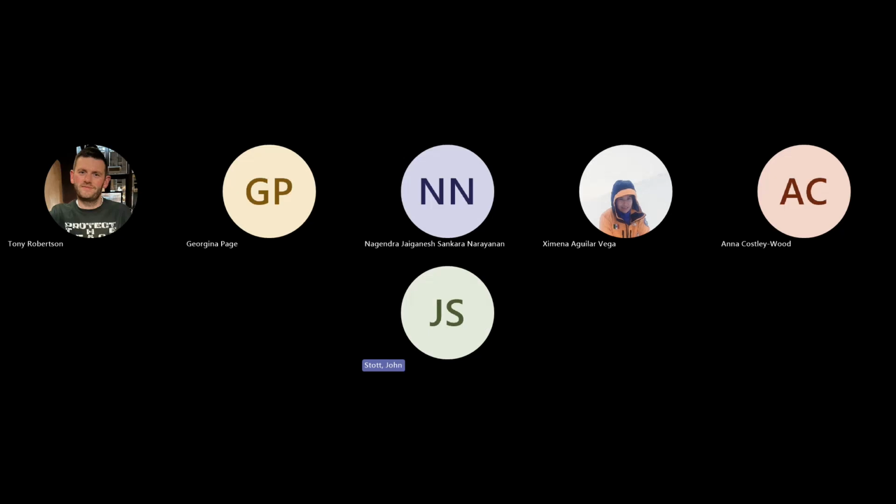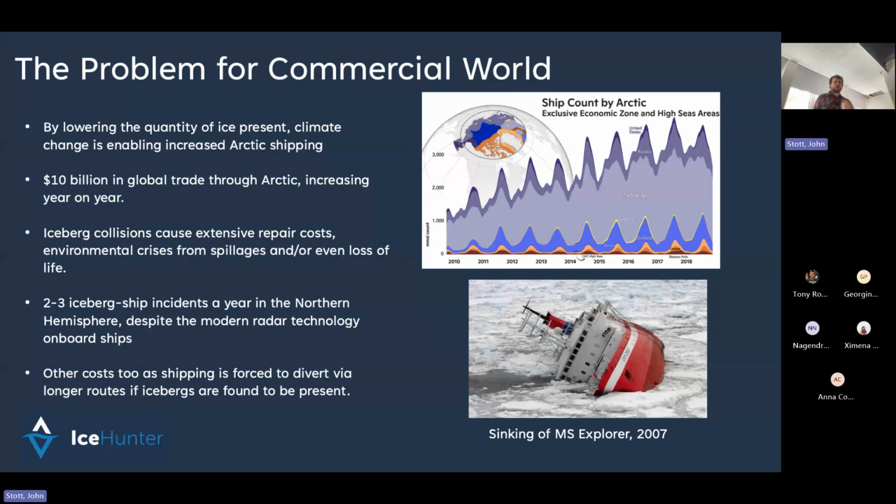For $10 billion in global trade is lost through the Arctic is increasing year on year. We also have a lot more, despite the progress that we've made with the work that we're doing, we still get iceberg collisions, and they do cause extensive repair costs. And they also have a lot of environmental factors involved, crises like oil spillages, and sometimes even loss of life.